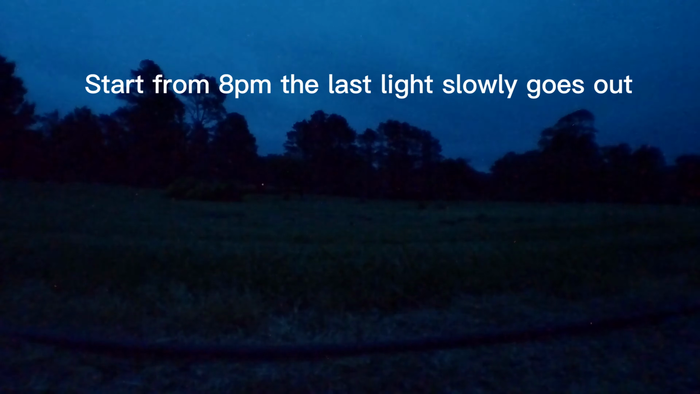Okay, so we got there at 8 p.m. in the evening. It's still daylight saving in Sydney, so as you can see, at 8 o'clock the sun's already down, but it's still pretty bright. But about 15 to 20 minutes later, it's completely dark. This is when we start working.